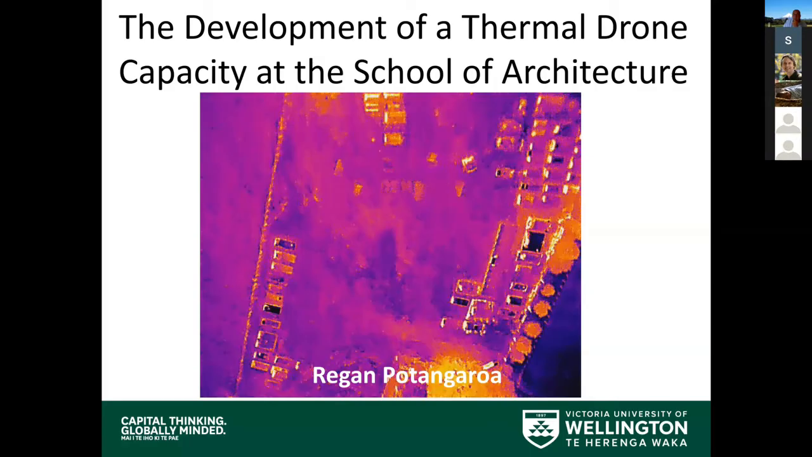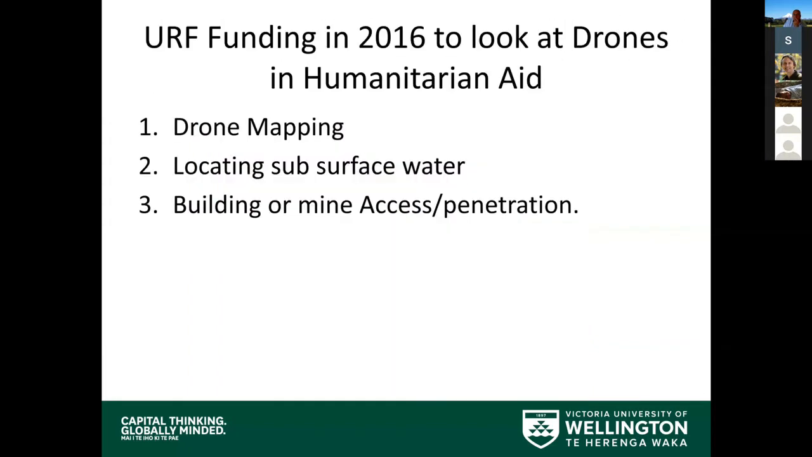We're going to talk about, I'm going to talk about the development of this thermal drone capacity at the School of Architecture. Back in late 2016, I was granted some URF funding to look at drones in humanitarian aid, and there were three parts to it.